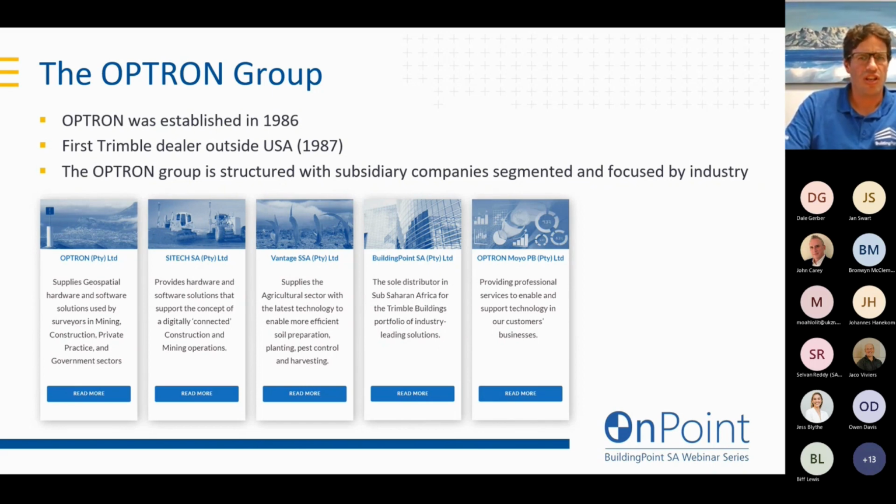We also have Vantage. They supply to the agricultural sector. They enable more efficient soil preparation, planting, pest control, and harvesting. They add all sorts of Trimble's positioning technologies to this industry.